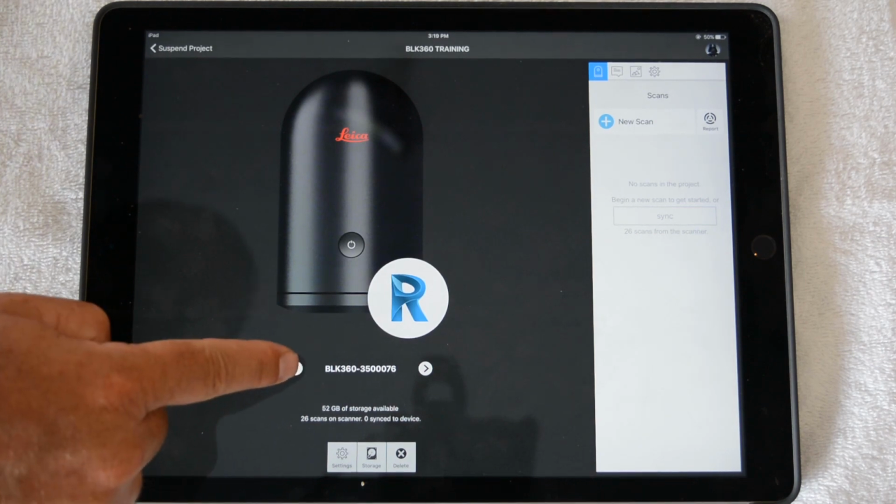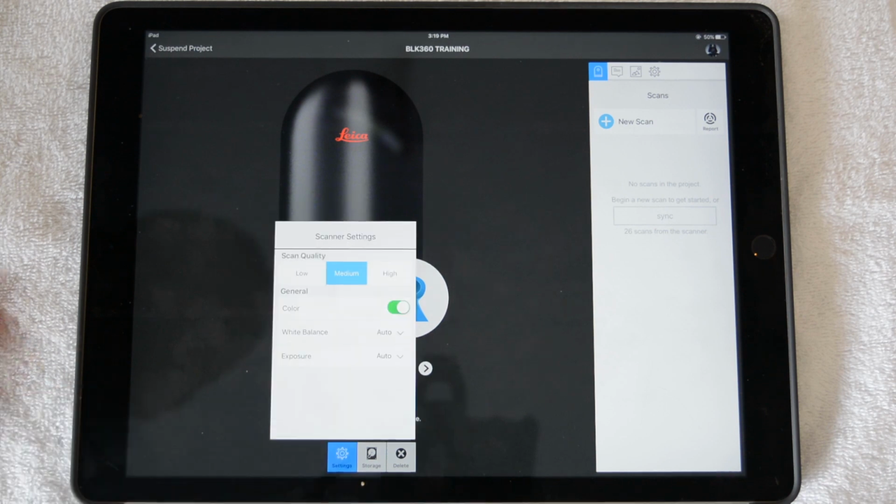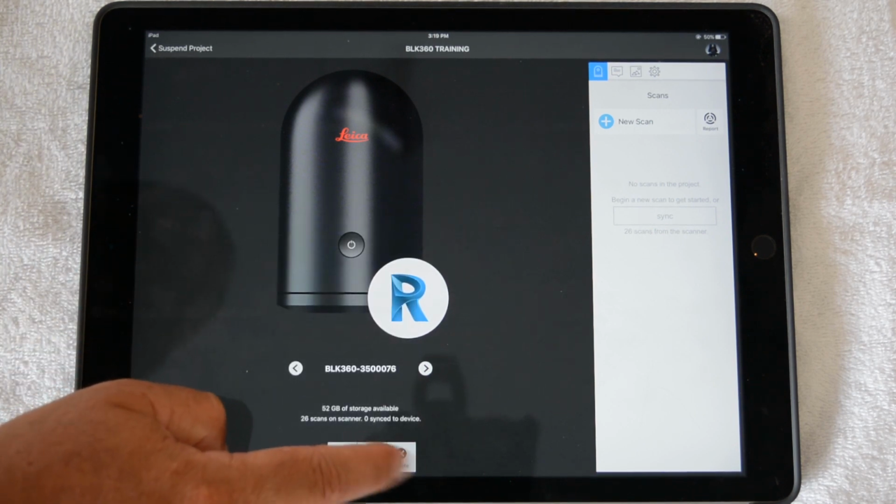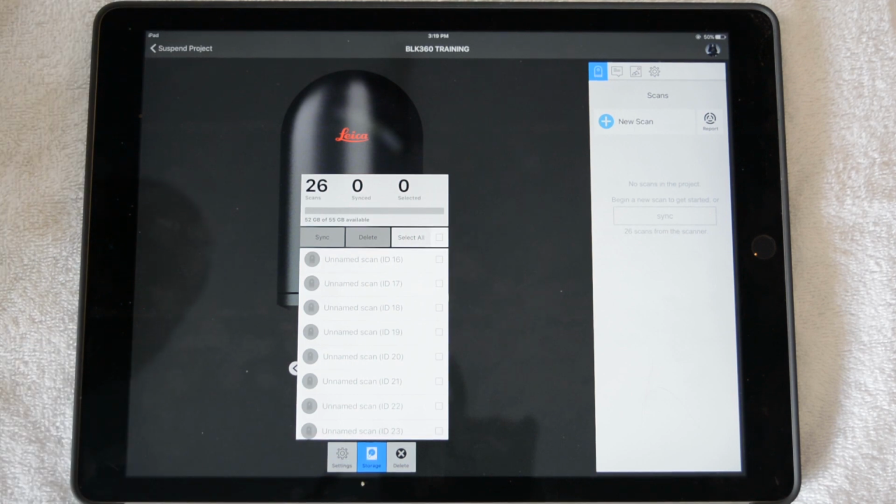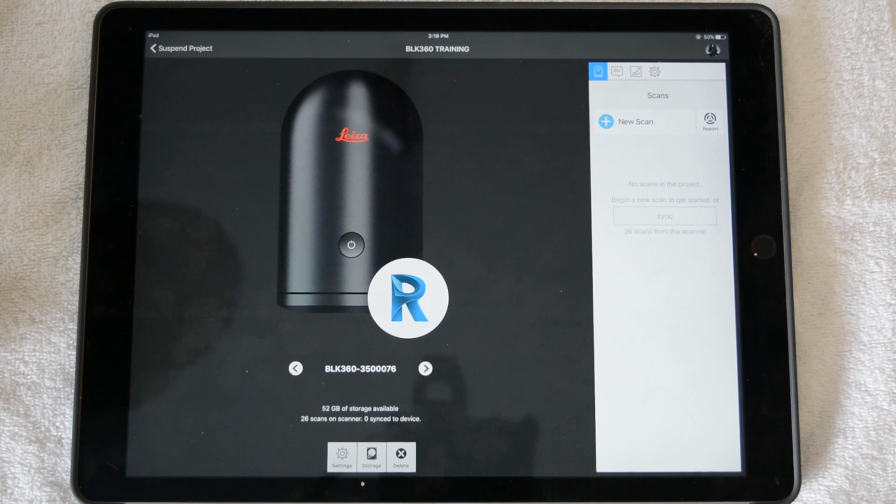It will then go ahead and automatically recognize you have connected to a scanner. To change the scanning parameters, tap Settings, and you can change your parameters there. To see what kind of storage you have, you can go ahead and hit Storage, and it will list all the scans that are on the scanner. At this point, we're ready to start scanning.